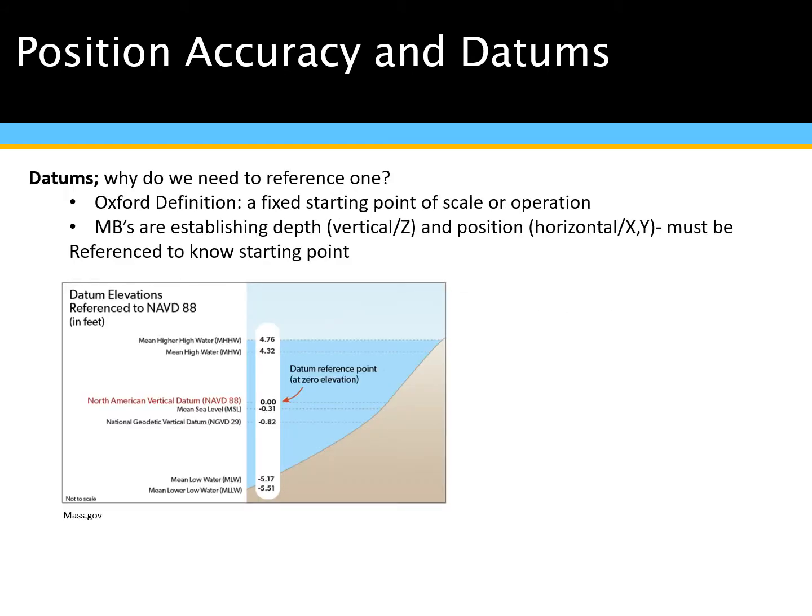Our position accuracy, it's great that we have accurate position, and we then also have accurate depth. But what are we applying that depth to? We are referencing it to something. We say that it is 5 feet. 5 feet to what? 5 feet above this, 5 feet below that. And so we use things called datums. The datum here in red, the North American Vertical Datum, is a pretty standard used datum across the survey community here in the United States, and we can reference to that. We typically then will reference down to mean lower low water. A datum is just a point of reference at which you are saying it is 5 feet below or above a point of reference, a datum.